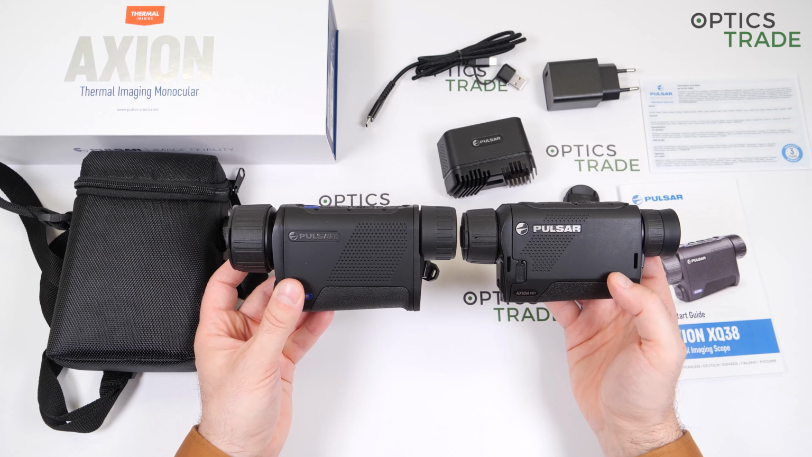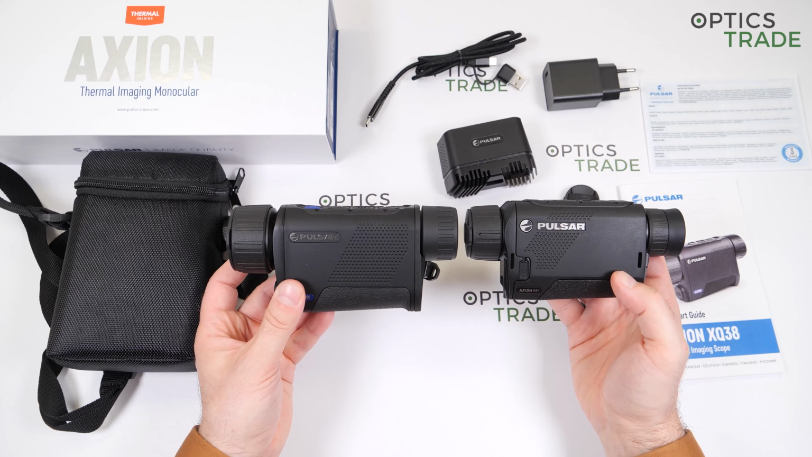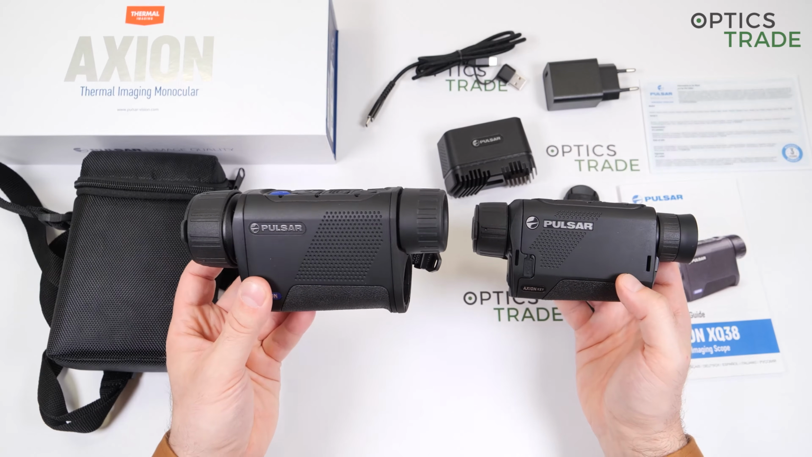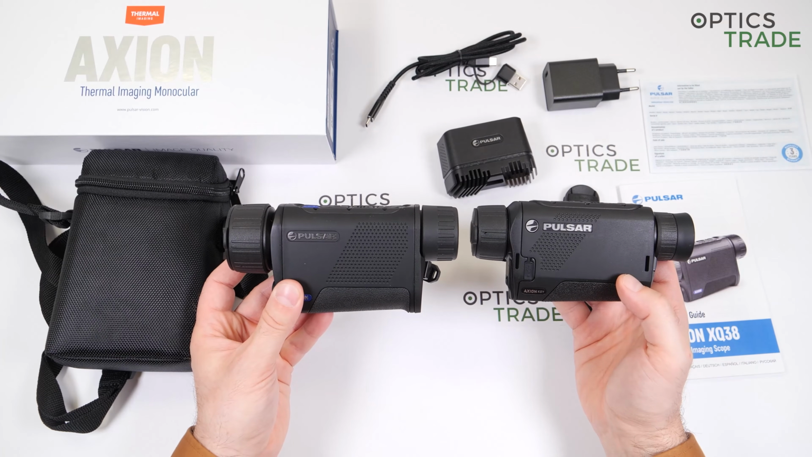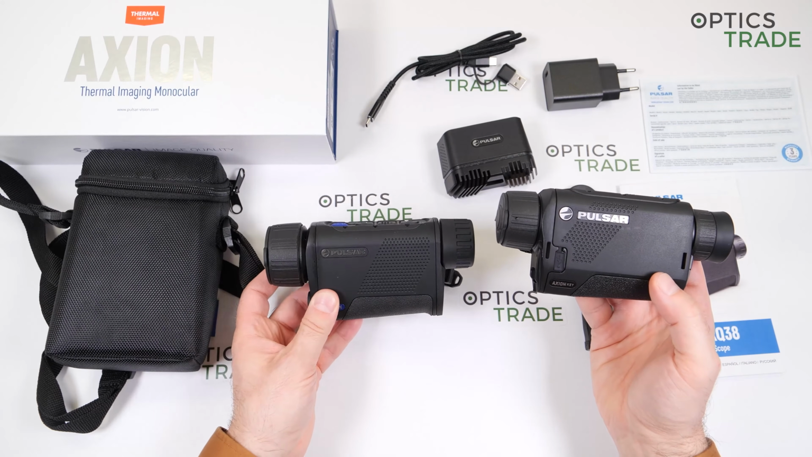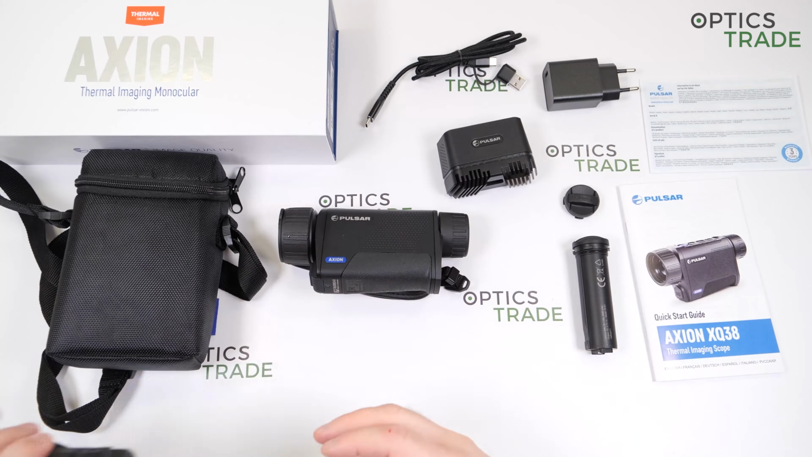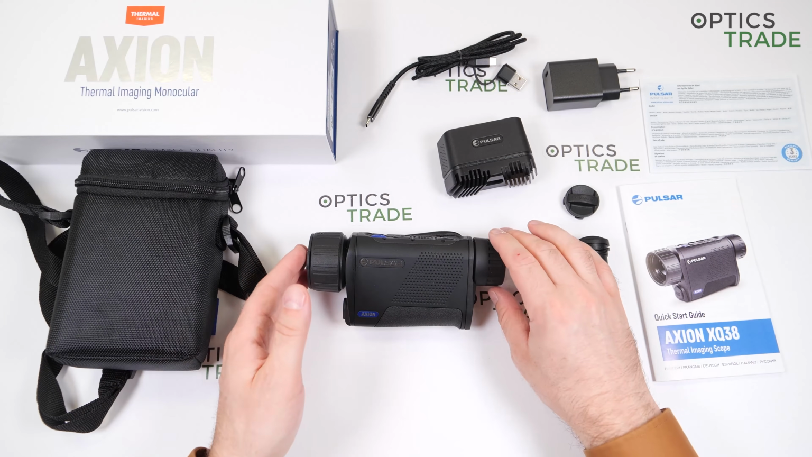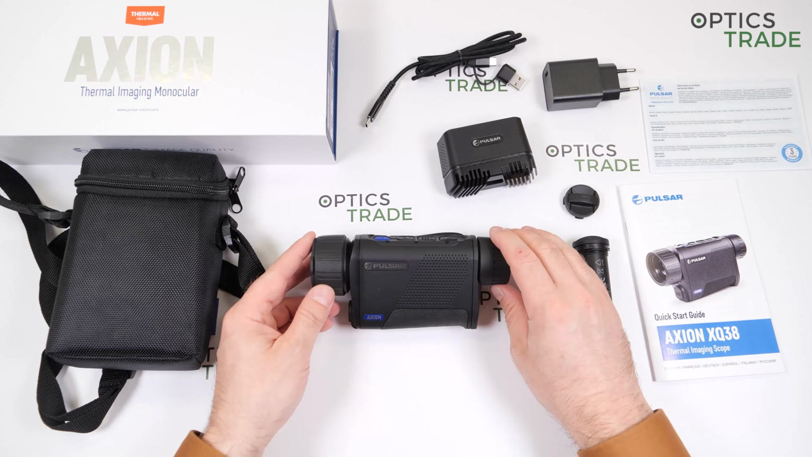I would say approximately 10% bigger in size and roughly 100 grams heavier. So this one, the XQ, is 350 grams, while the XM are 250 grams. You can check our video which goes through all the differences and similarities between these devices.